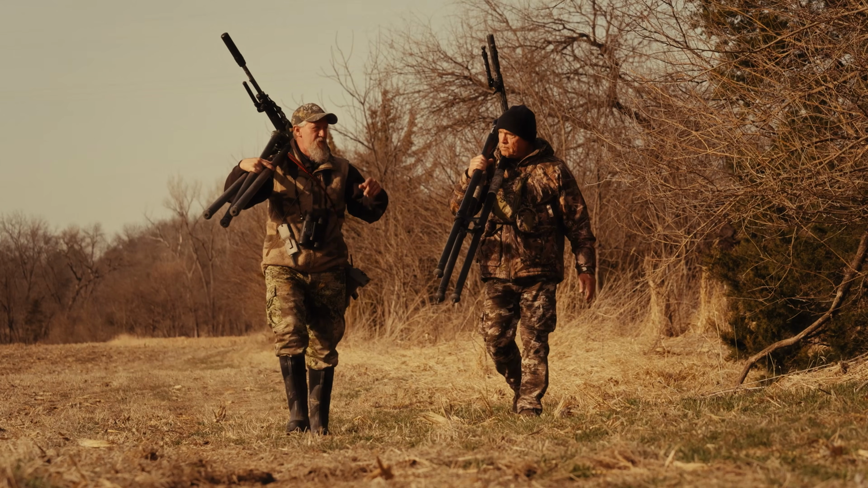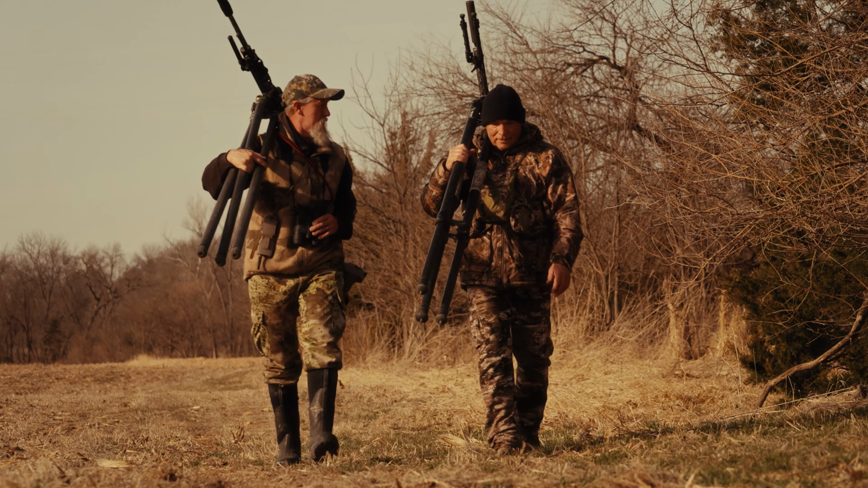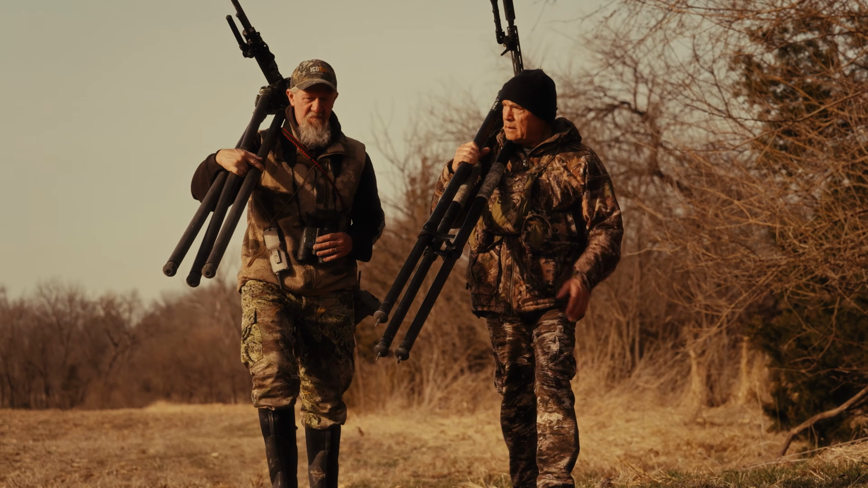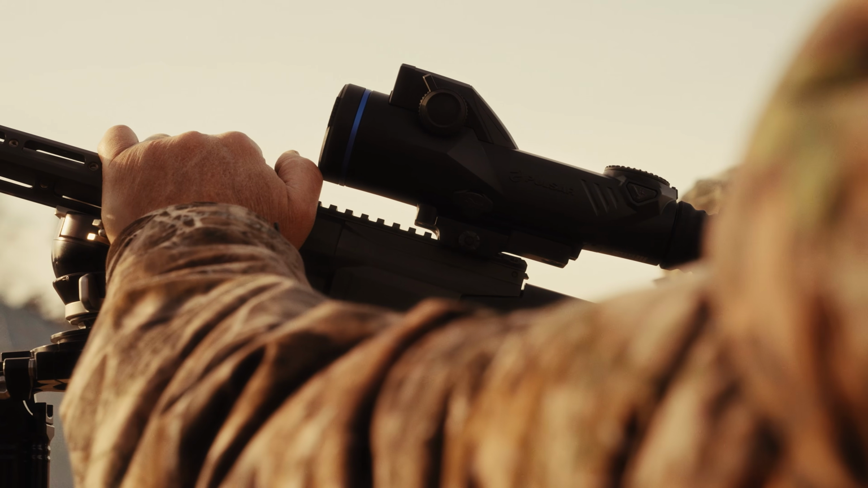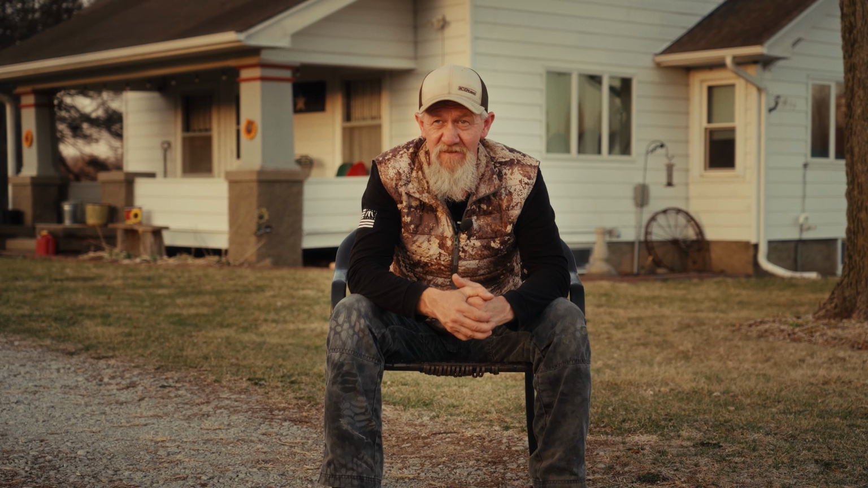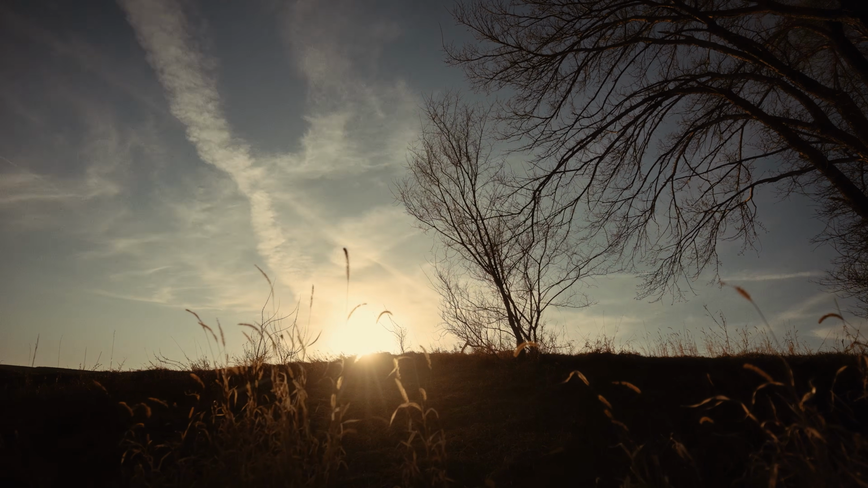I thought he was out in western Nebraska where he's not really got a lot of pressure, other people hunting on top of him, and I really enjoy hunting with him, so I thought we'd get a Trail 3 in his hands too. I kind of converted him from Envision a few years ago and got him into a Pulsar, and he's really been loving the product. So I thought we'd get these Trail 3s out in the field and give them a shot.